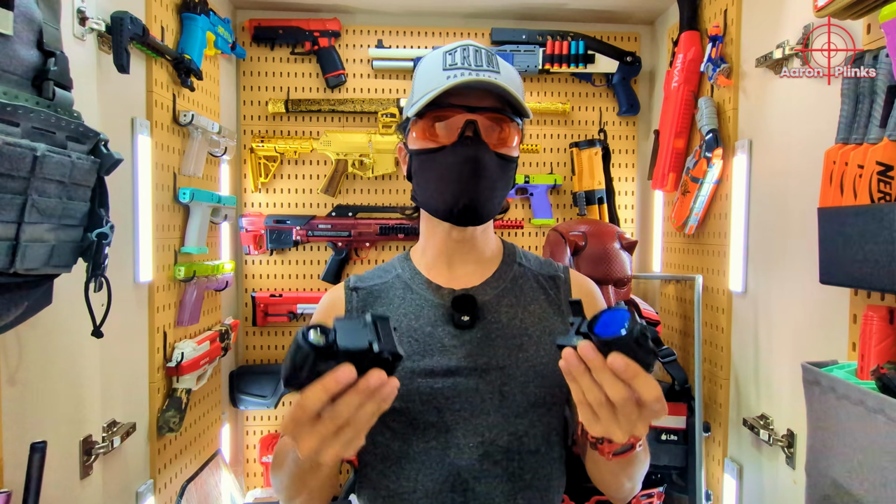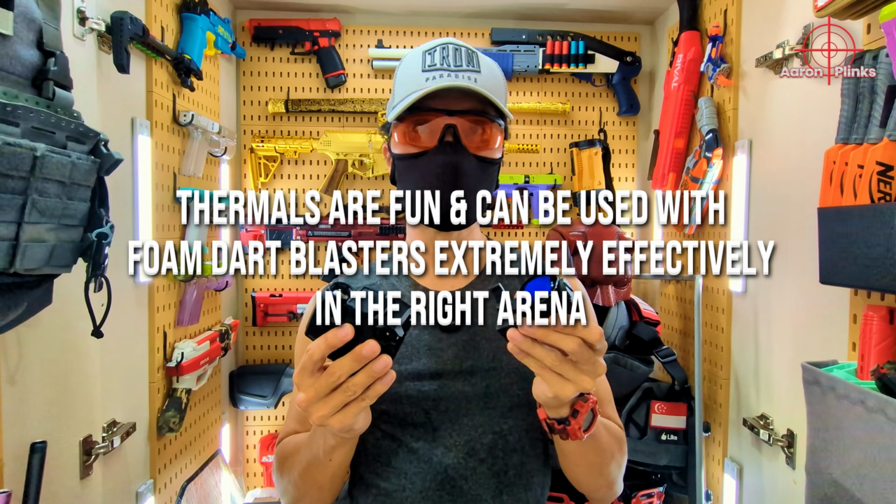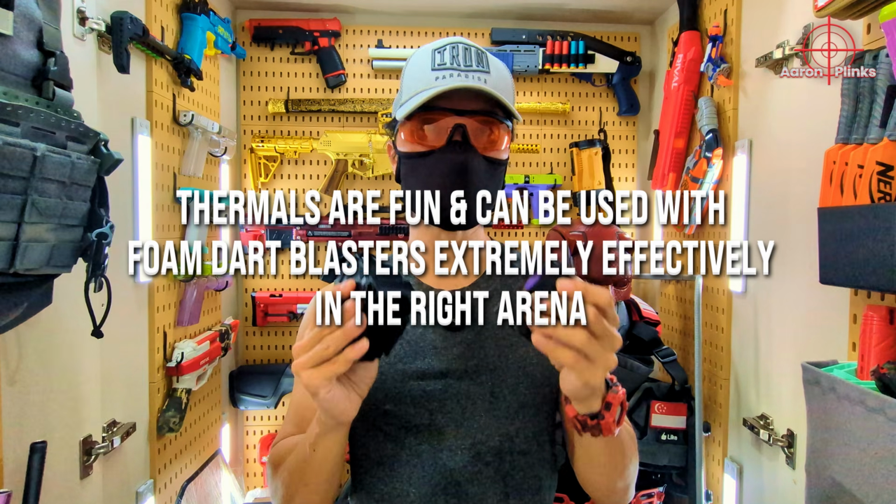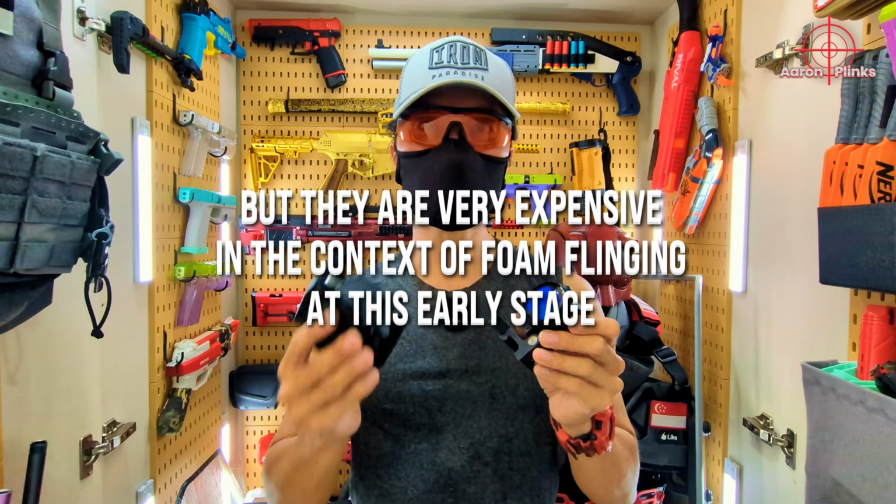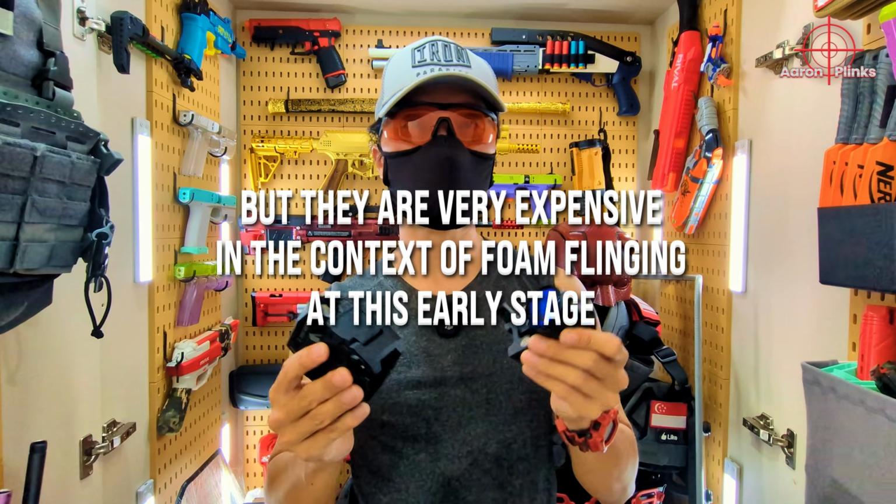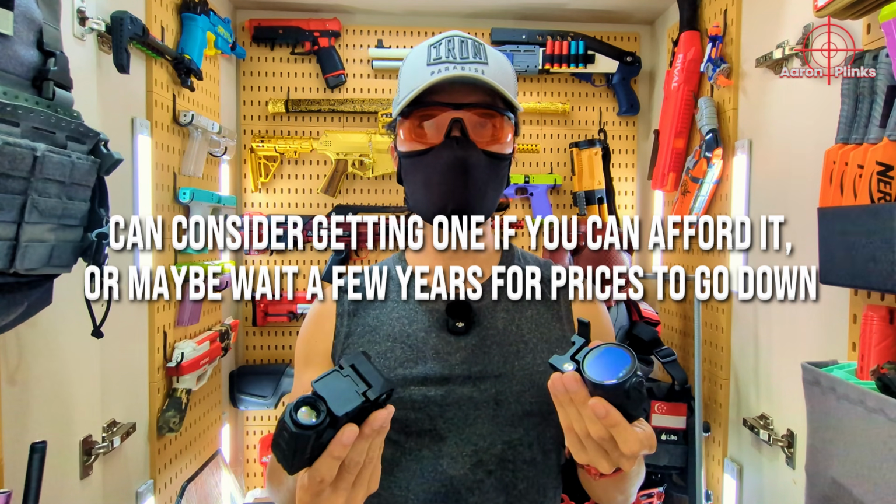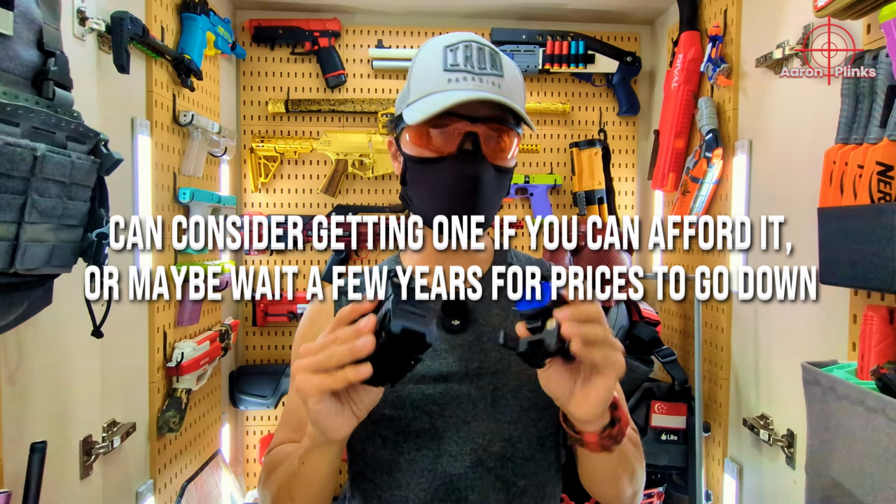Overall, these thermal sights are very fun to play with. They can be used together with foam dart blasters very effectively. But they do have their own pros and cons, the main con being the high price, as this category of sights is still in the early adopter stage in the context of foam dart blasting. But please go ahead to get one if you can afford it, or maybe wait a few years to see if the prices go down.